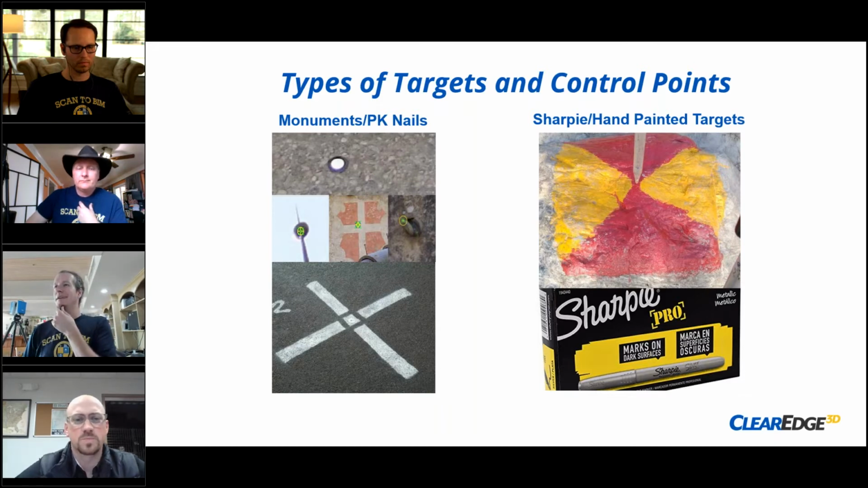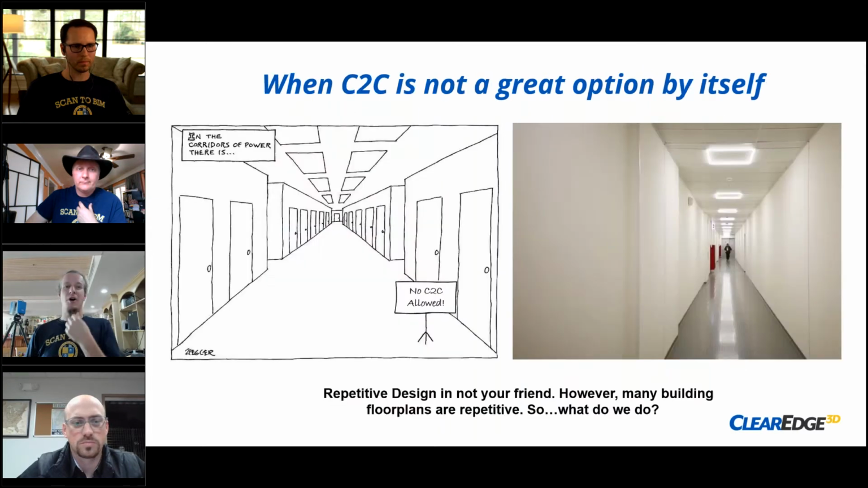But things like long corridors, these are nightmares for cloud to cloud registration. Or the long facade of a building that has repeating facade elements. Anytime you have repetition, cloud to cloud falls apart. My other favorite is round rooms.